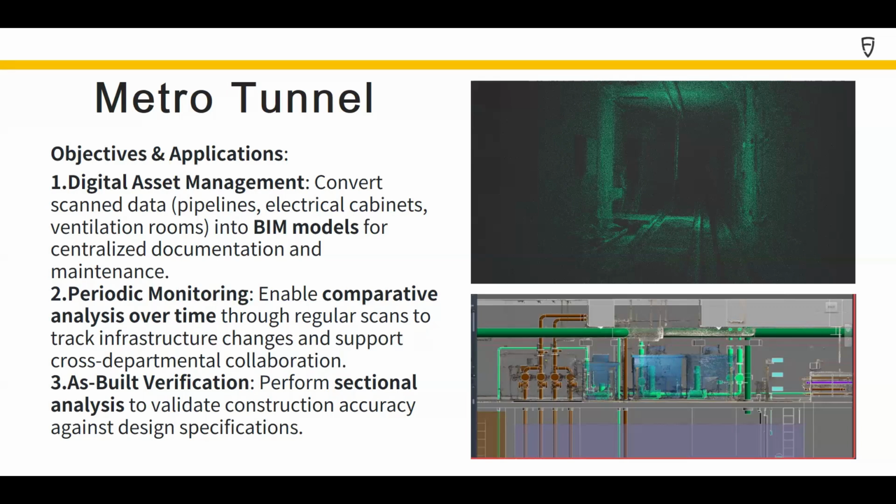In this case, they want to know if there is any concrete falling from the wall, and they can directly know if anything is different from the designed cross-section. And this is basically everything that I want to share with you about this case.